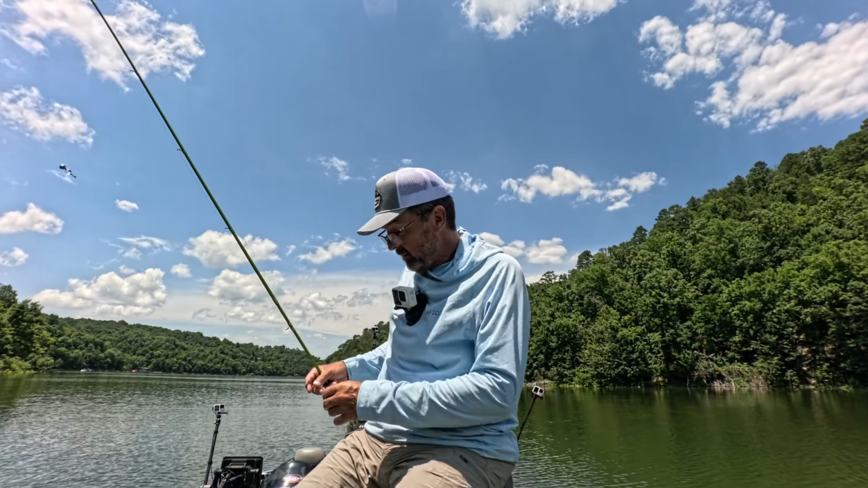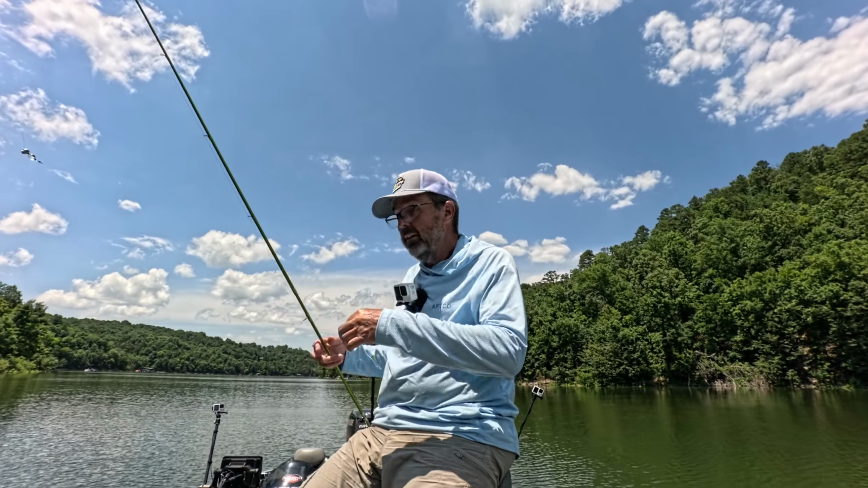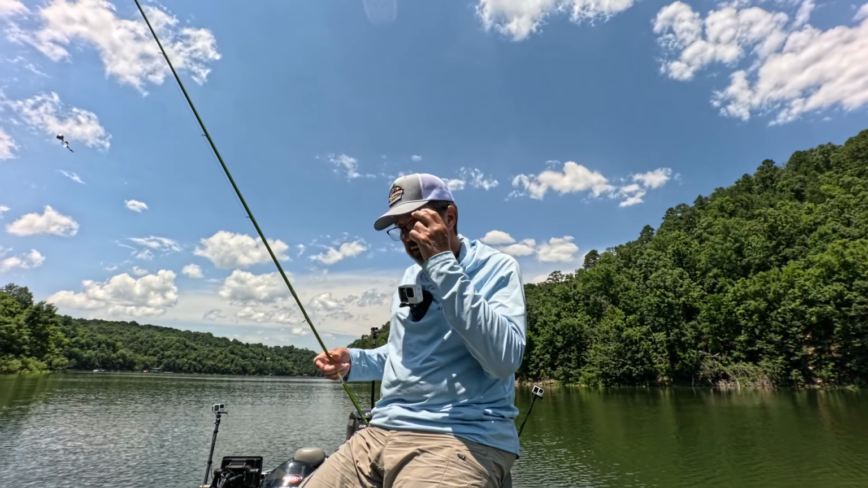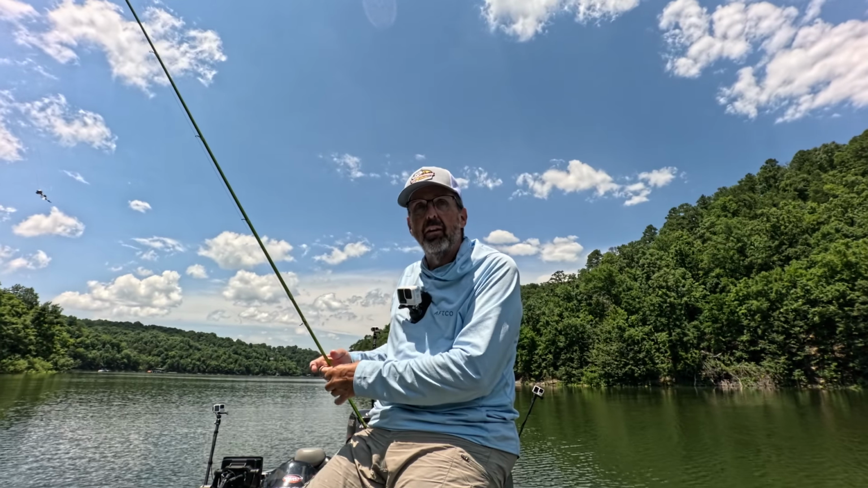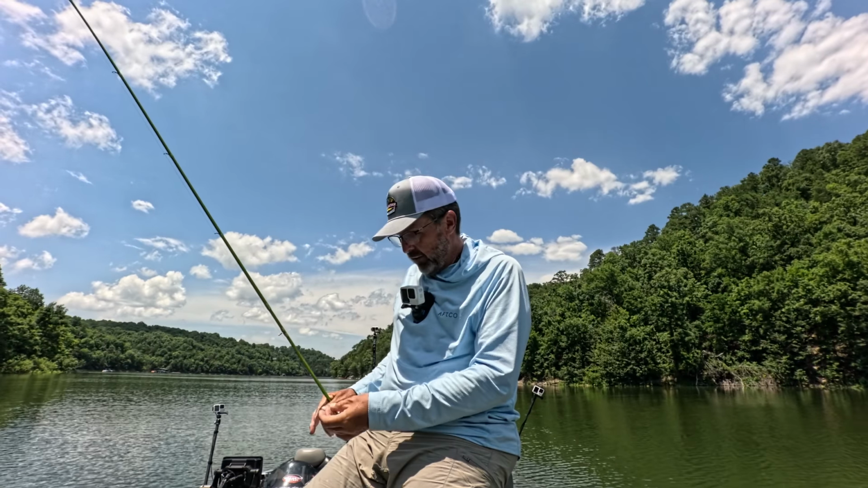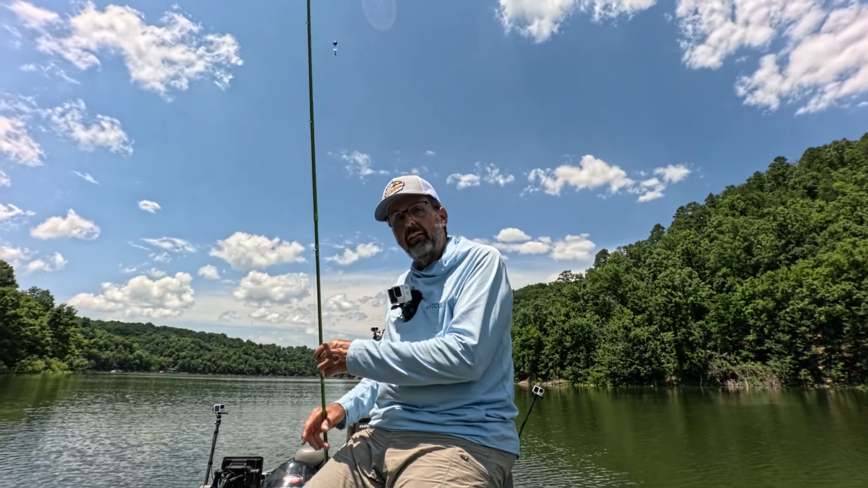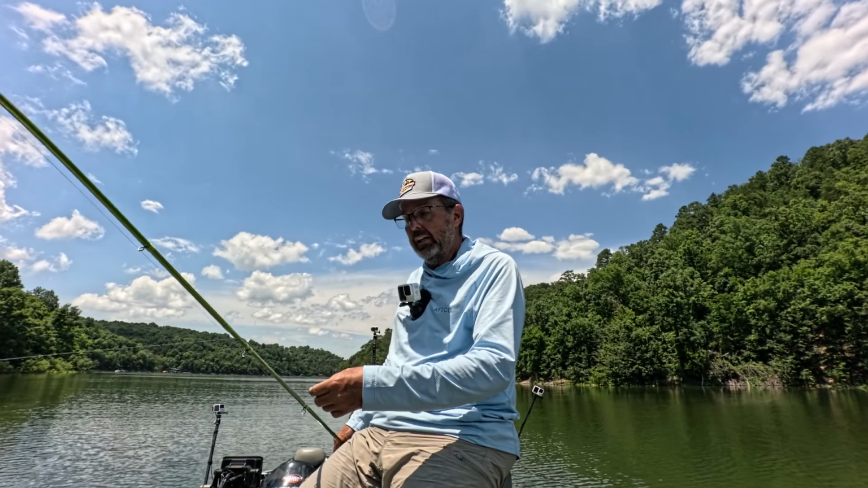I am real curious if the bite is turned on now, if I can find some fish out in the timber, out in the deeper water. They say never leave fish to find fish, but I'm looking for the bigger ones right now. Let's go make a move and see what we can find.